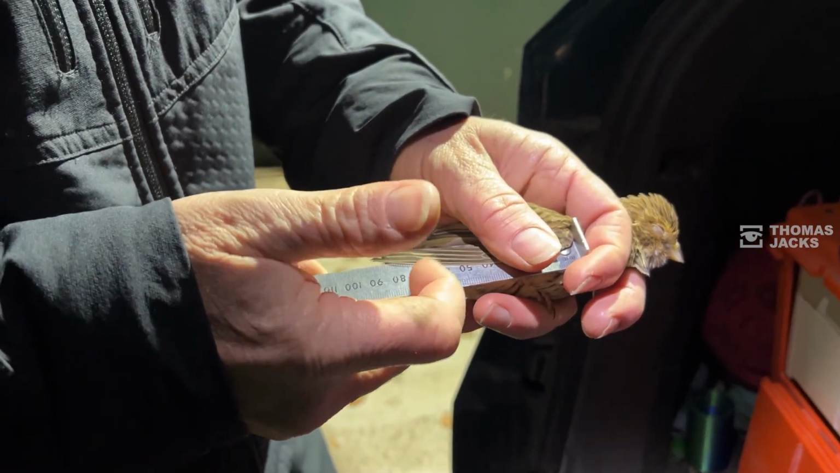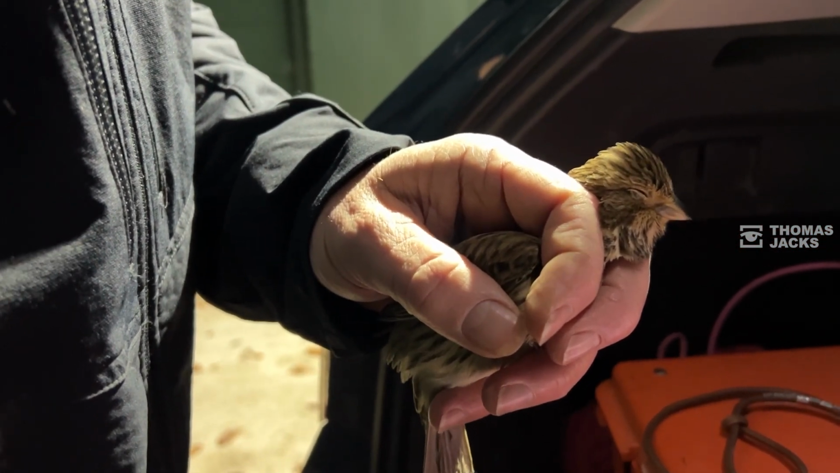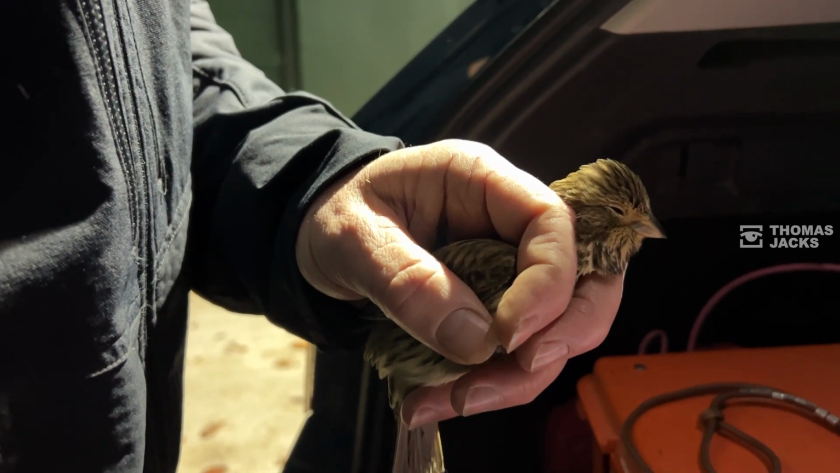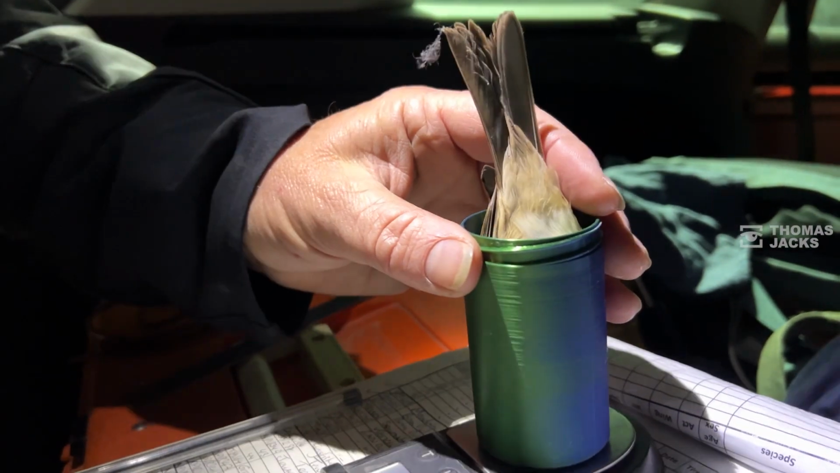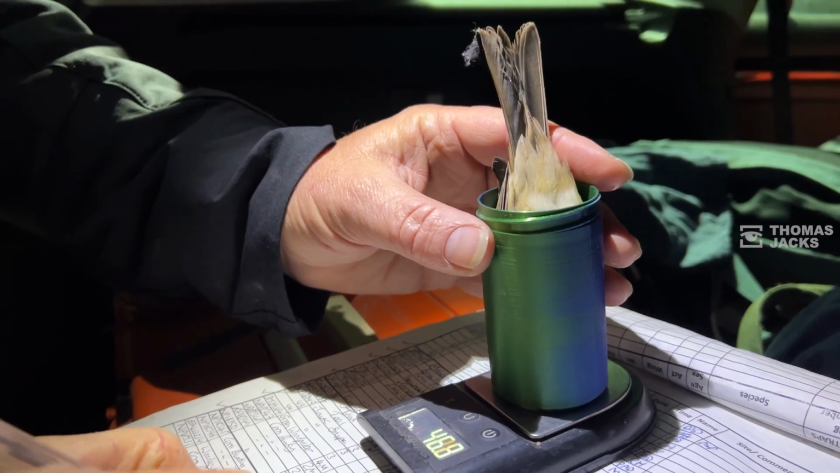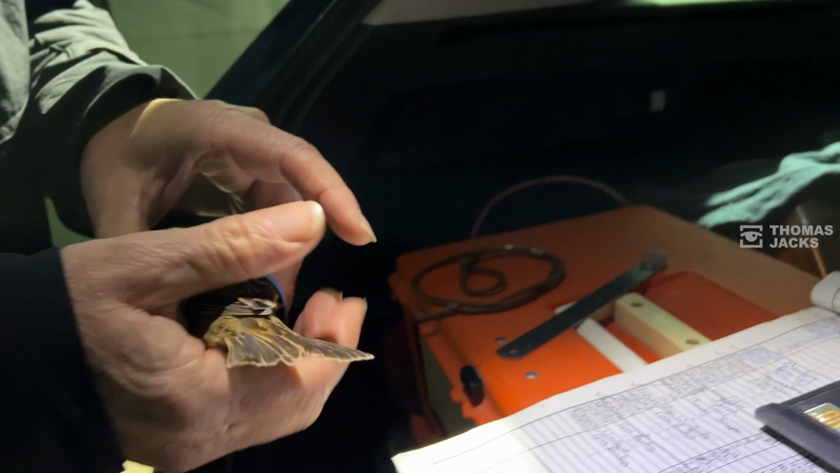But that's where it's quite interesting. So this is 94. So this is in the mid-range between males and females. So you've got a big overlap of big females and small males. And this is bang in the middle of them both. And they look the same? The same markings? Yep. Okay. Yeah, we can't differentiate anything. The only potential difference is weight. 44.4, bang in the middle. So I can't tell you whether this is a male or a female.